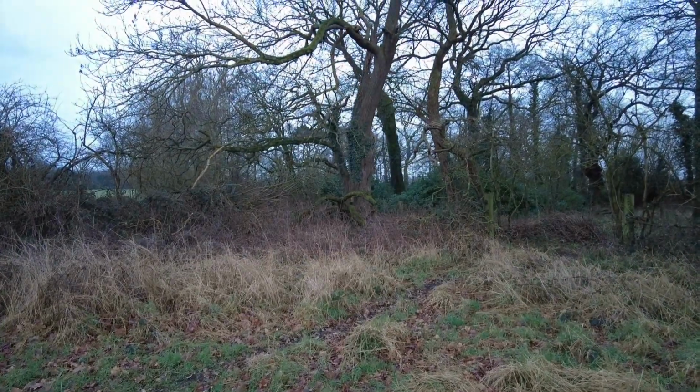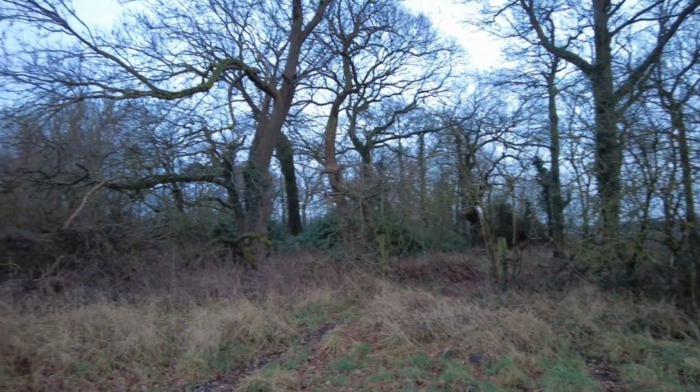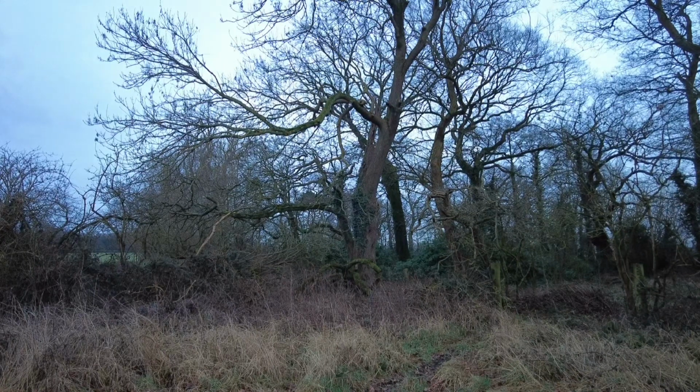So yeah, I'll show you the position where we are. You can see it's field behind me, but then obviously this is a little bit of woodland edge here. And there's the hole, that big oak tree right in the centre of the screen. That is where our hole is, probably about a third of the way up there.